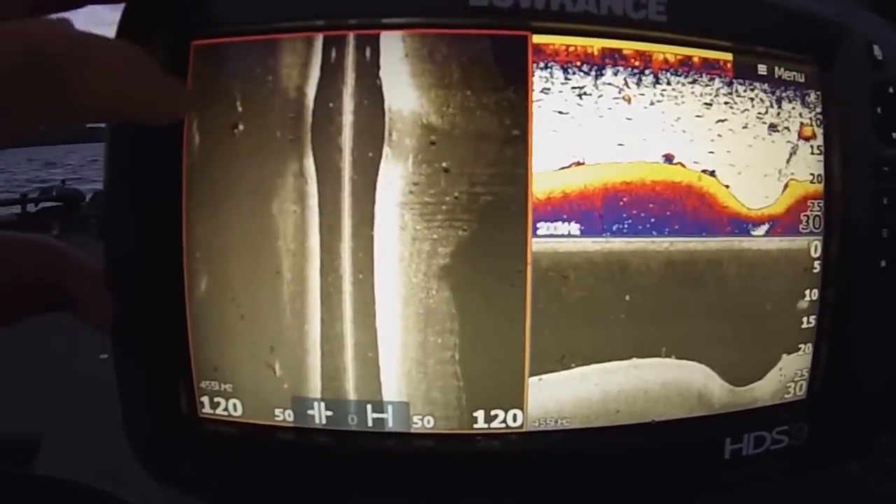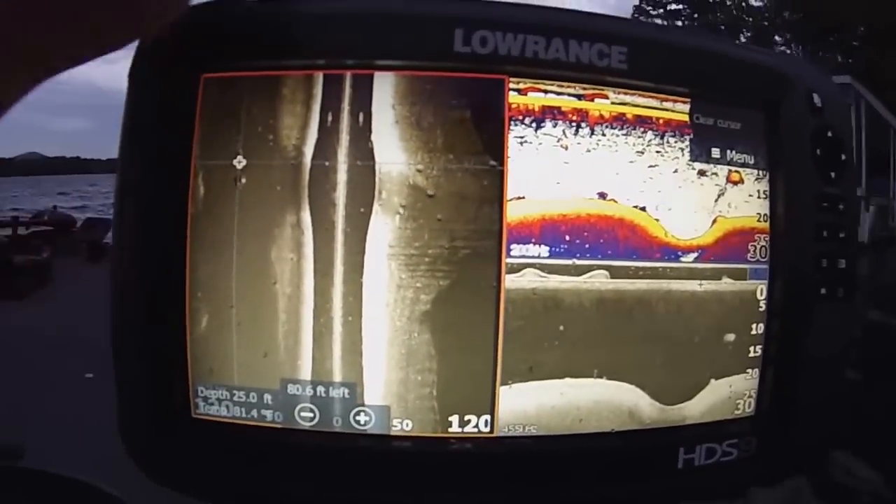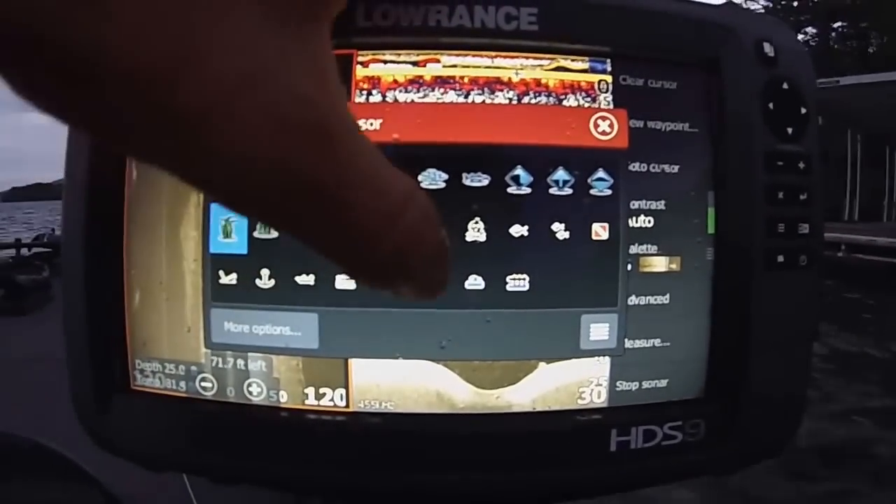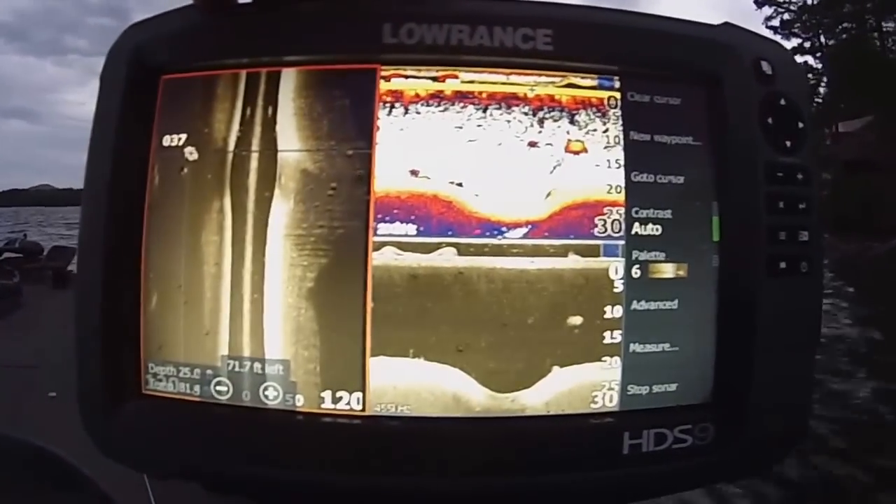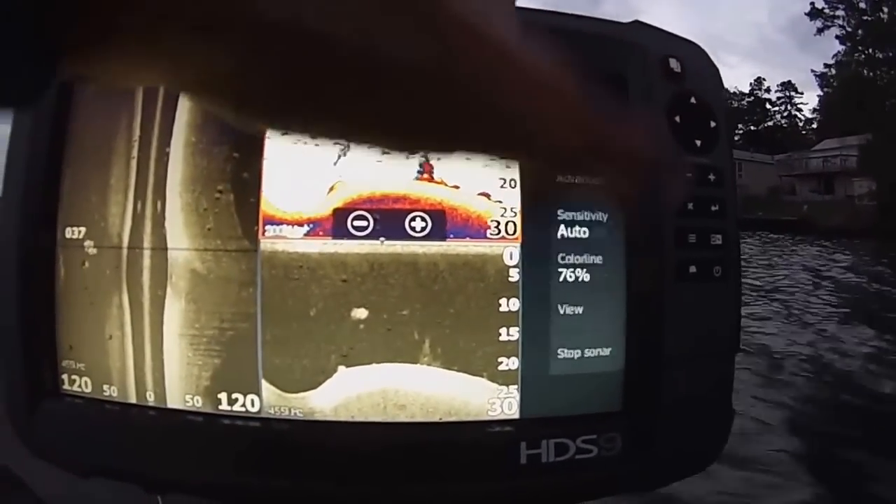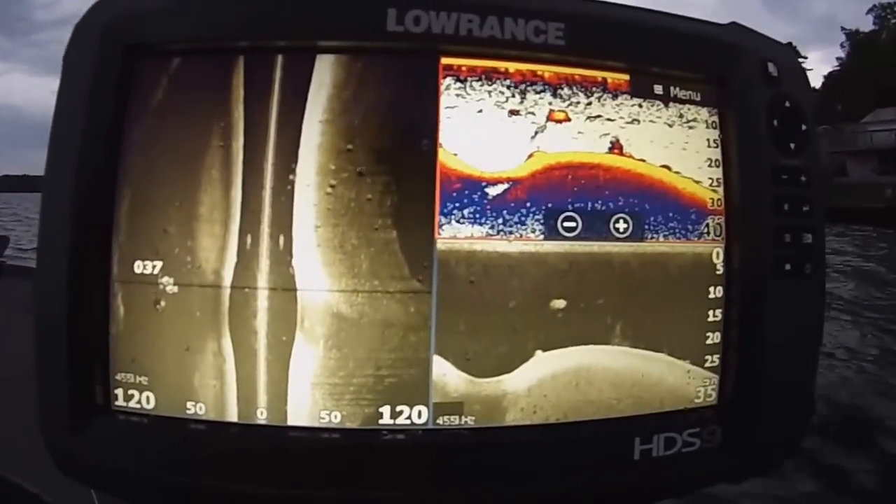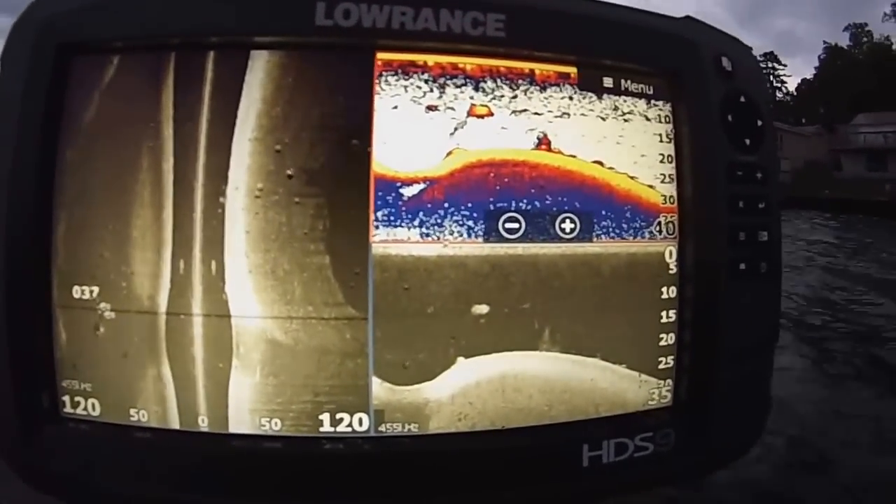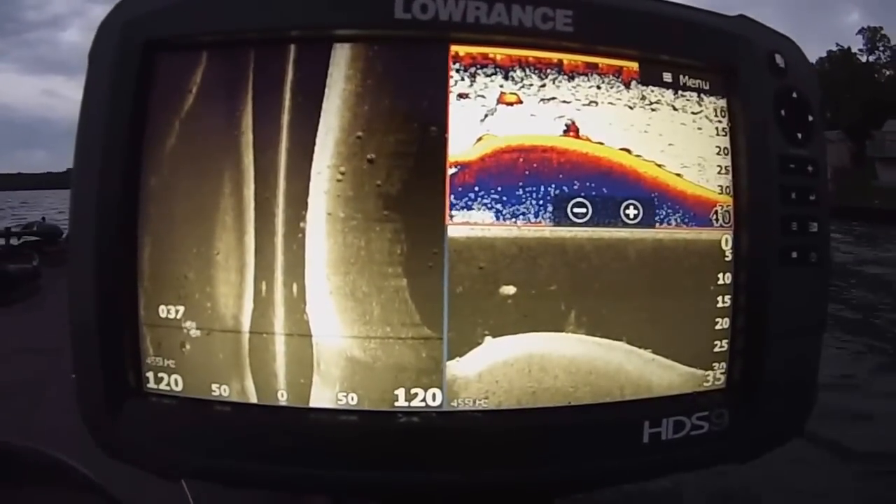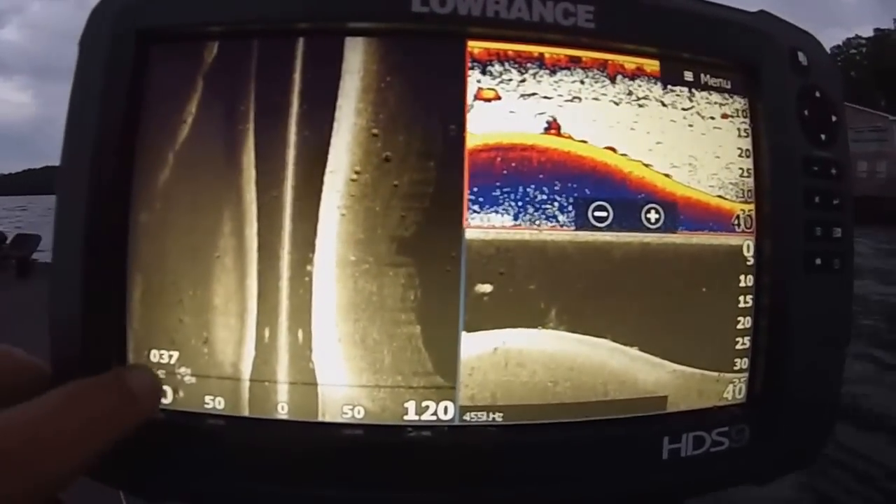Alright, there's some fish stacked over here, and so I would mark that. I would hit it, and I would mark it, new waypoint, and I would put "fish" on it. And so clear it. And so we got it marked there, and so I could go back to that and fish it, because it looks like they're stacked on that little rock pile.